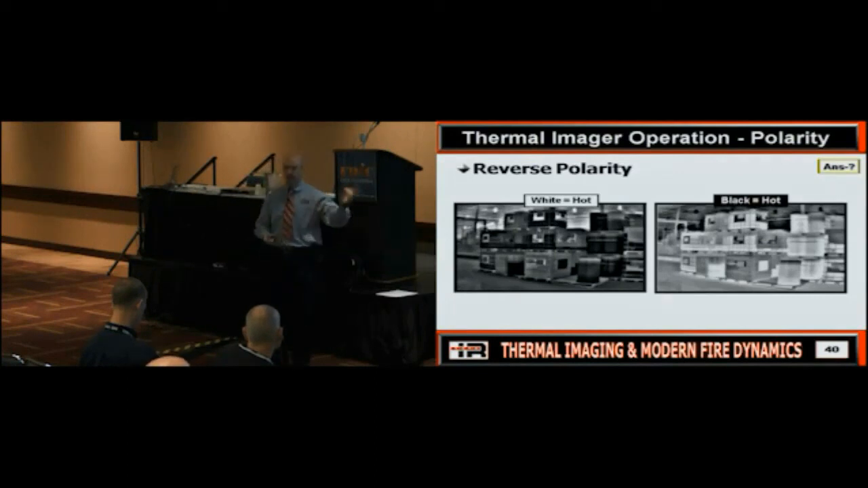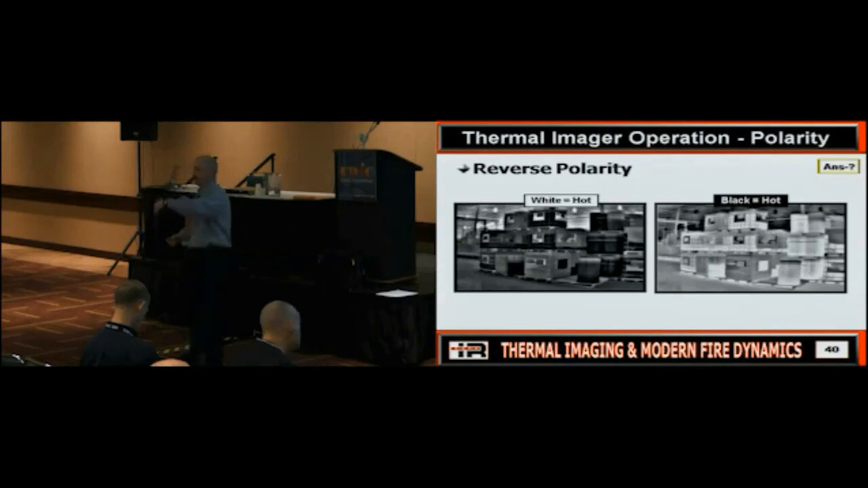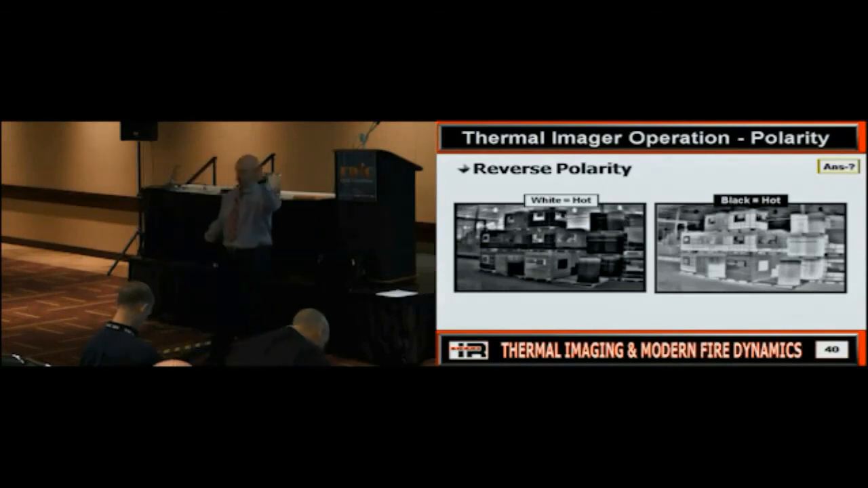So once again, if you've got an NFPA compliant camera, it can't do this in the base mode or the basic. It can in the plus mode. So once again, if you've got that person that likes playing around with the camera, you've got to be aware of that. The good news is, with an NFPA compliant camera, once it's turned off, every time it's turned on, it comes back in that basic mode. So that's your saving grace.